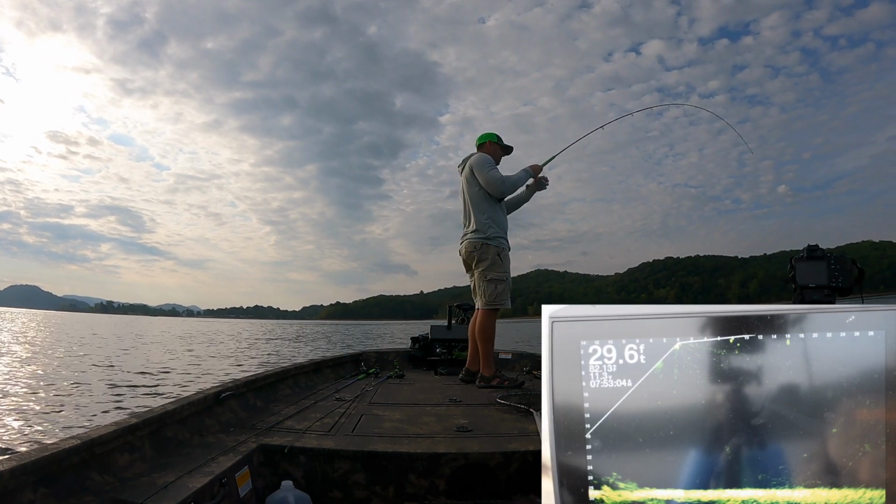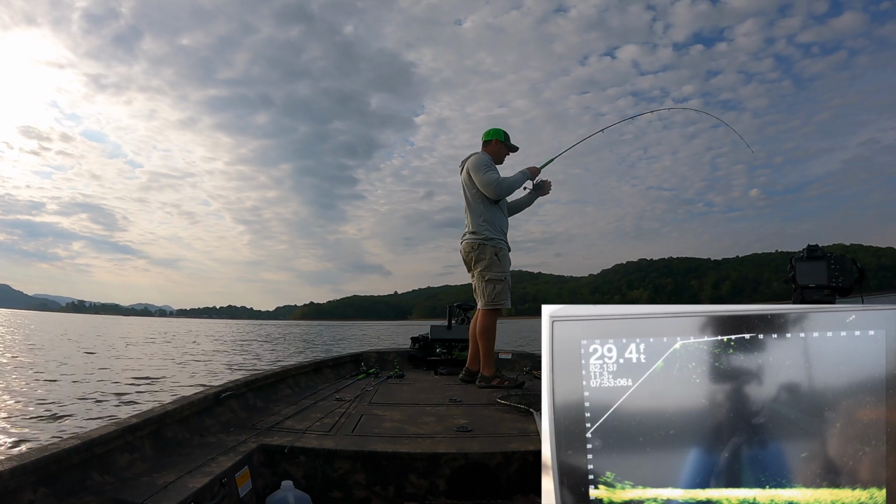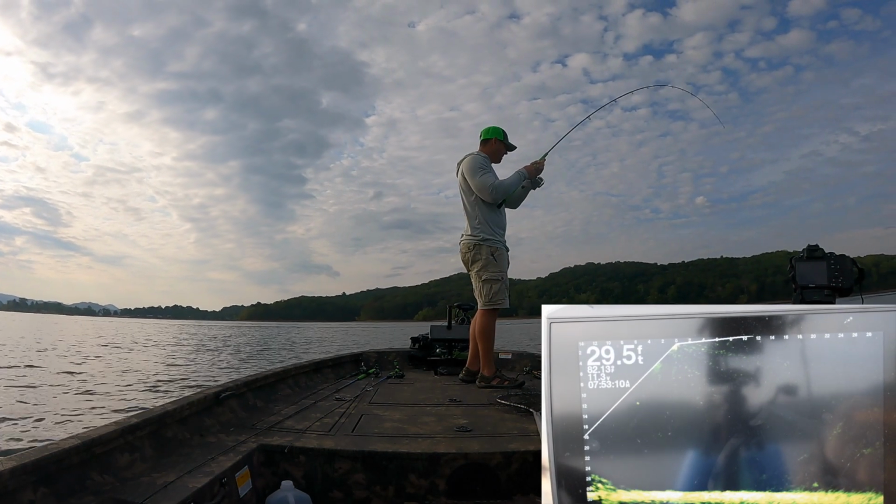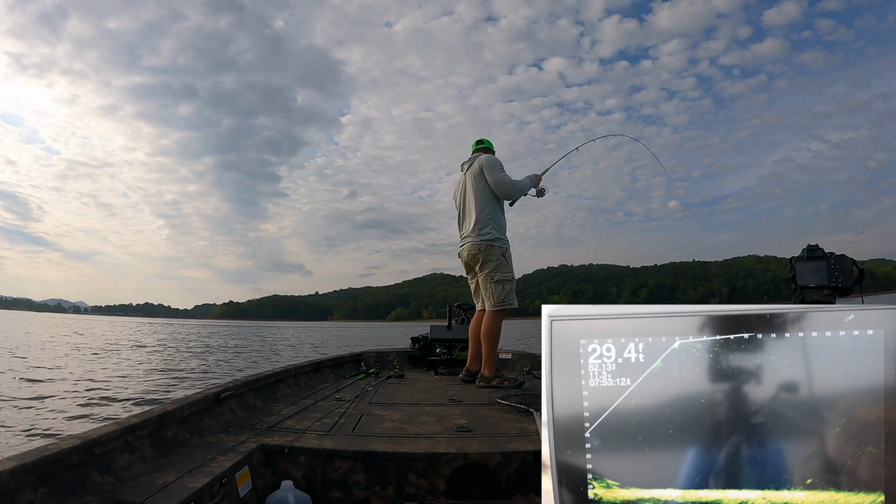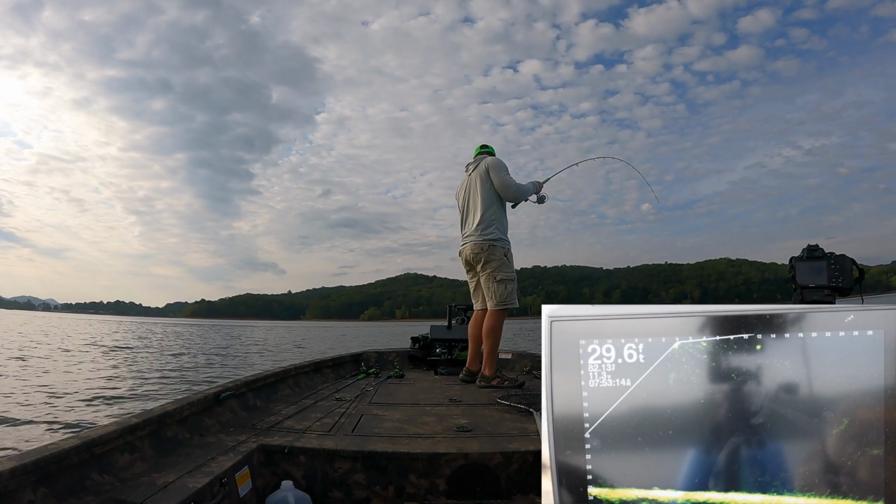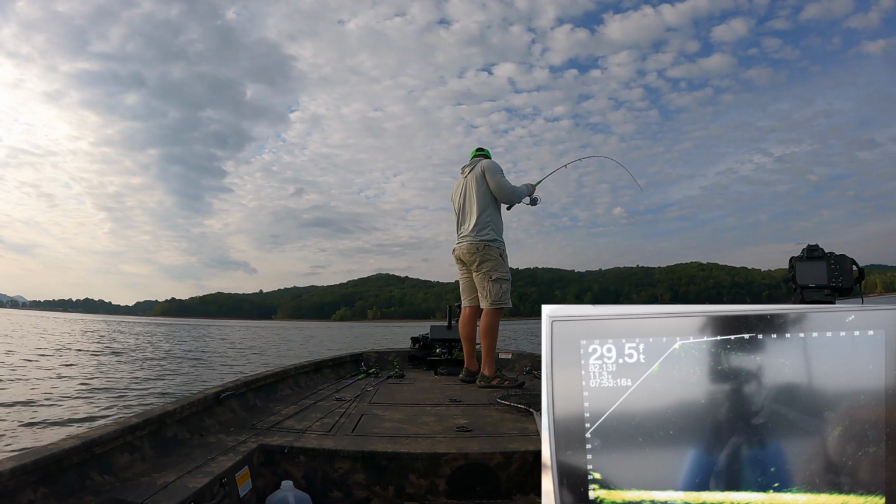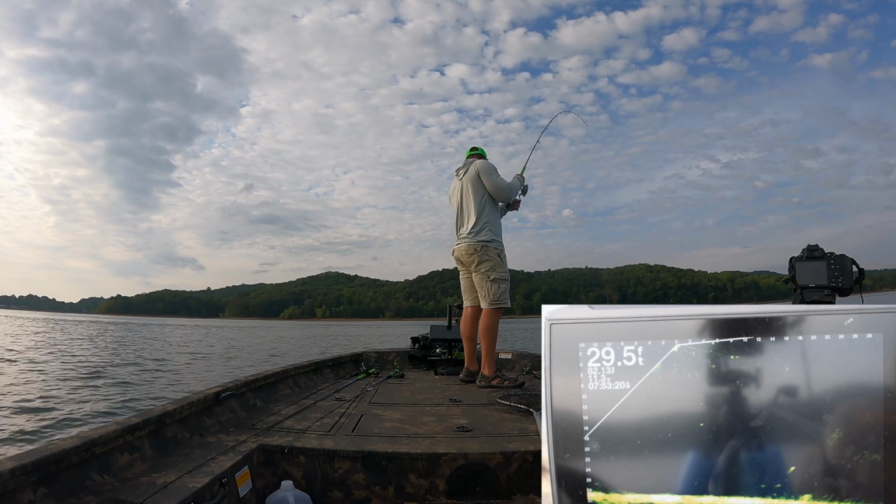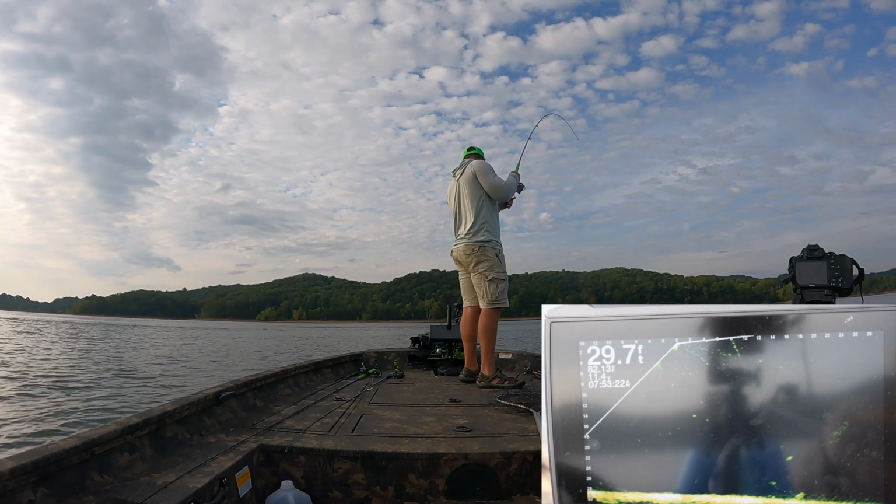You have to understand, I'm using a 1/32 ounce head, so there's not a whole lot of hook there. So I can't put a whole lot of pressure. I believe we're using 8-pound test fluorocarbon leader with a 12-pound braid as the main line.